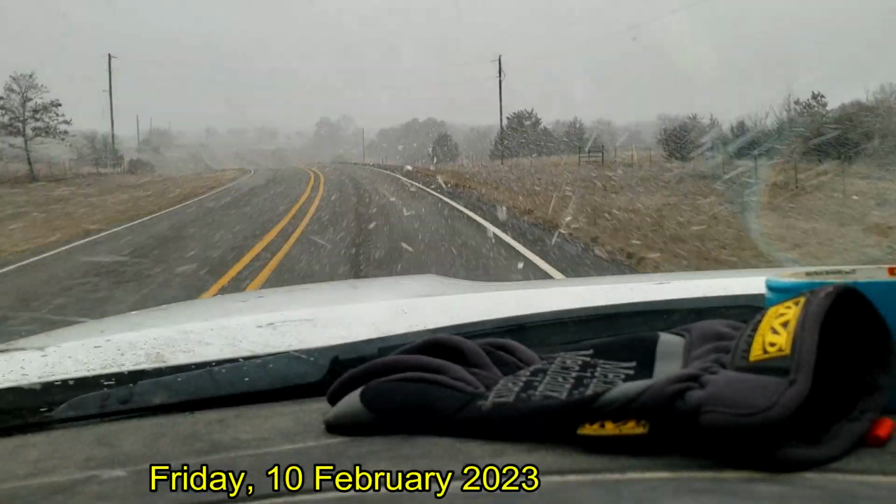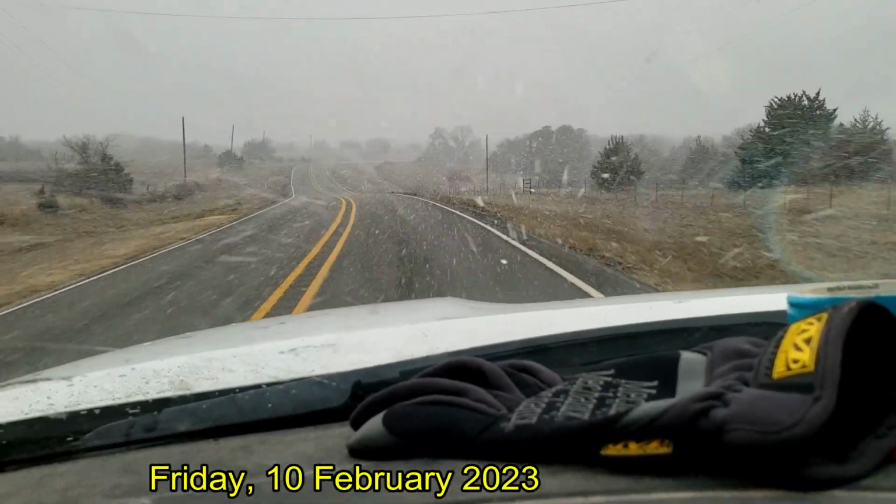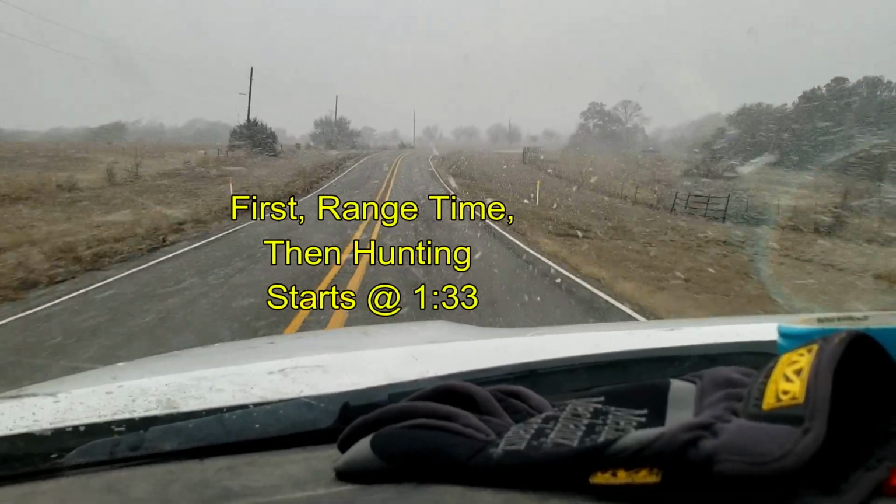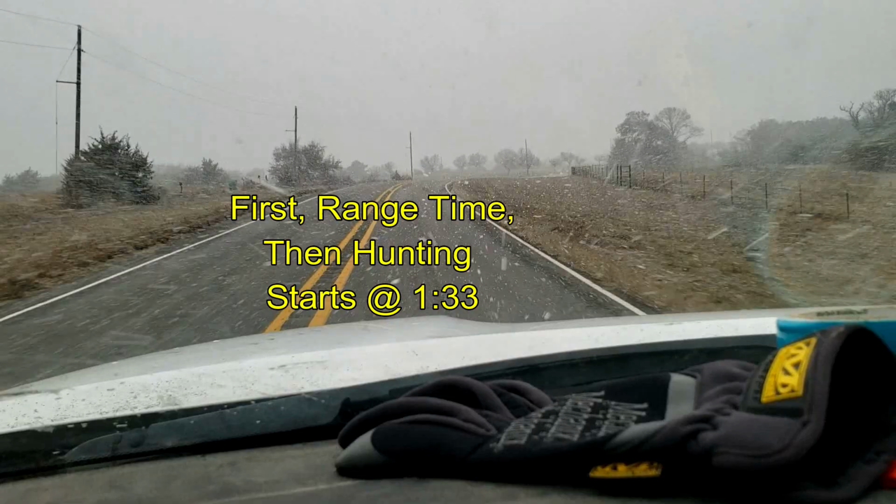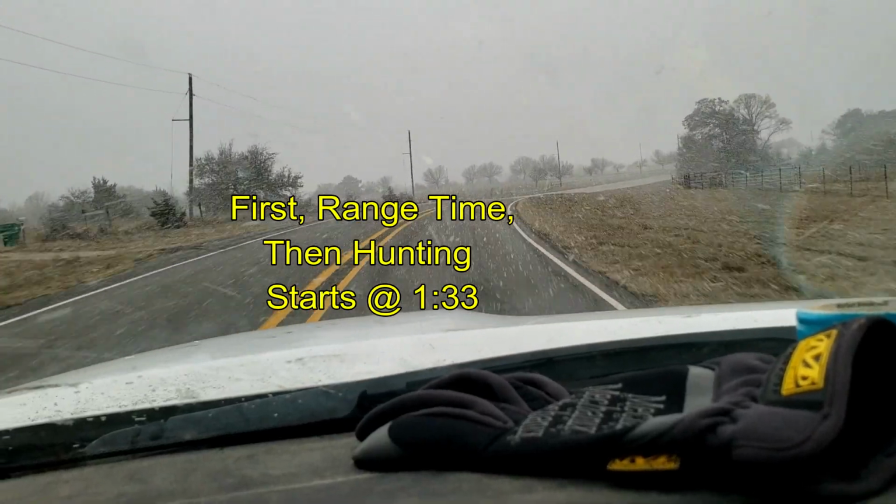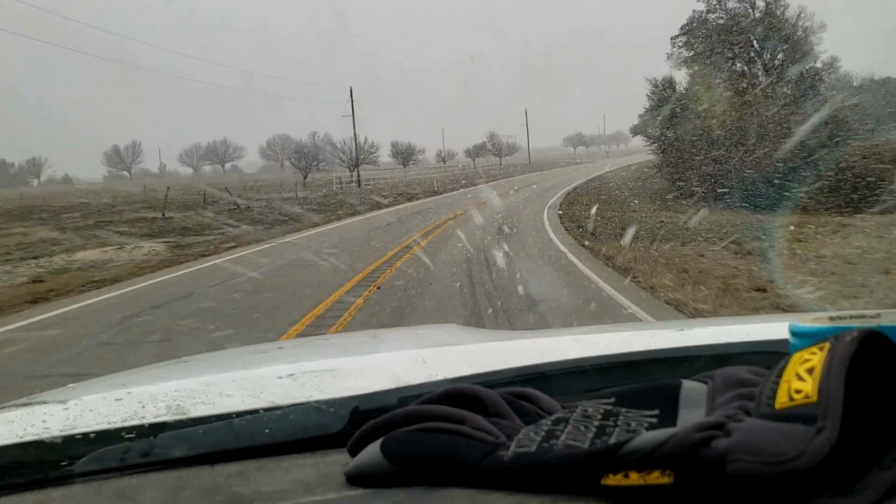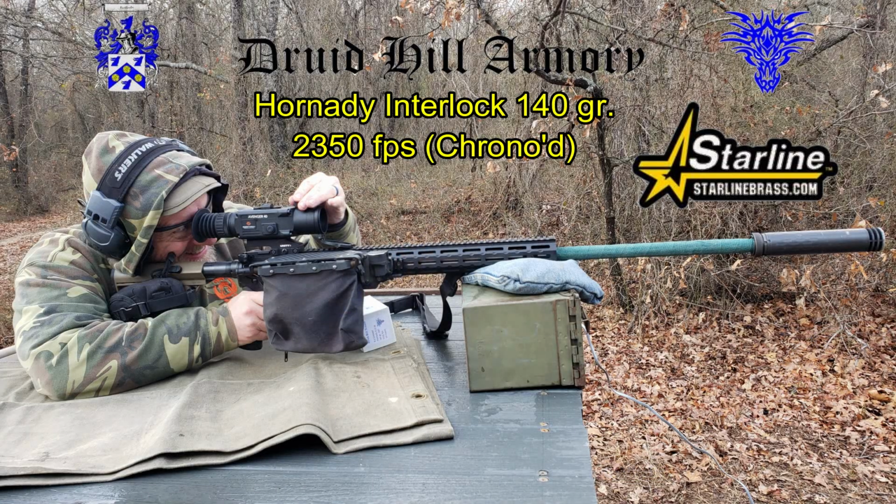I am off to go sight in my rifle, and things have turned into a snowstorm. Not predicted for today. Just lovely. Well, a few minutes later, I arrived at the range, and Ben was just finishing up, and I got to sight in my Frankenstein rifle.